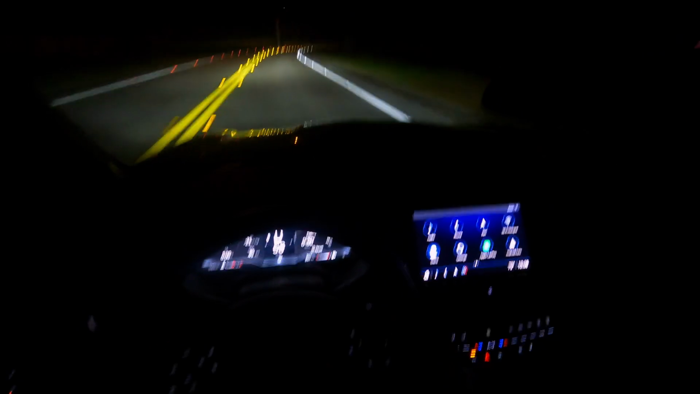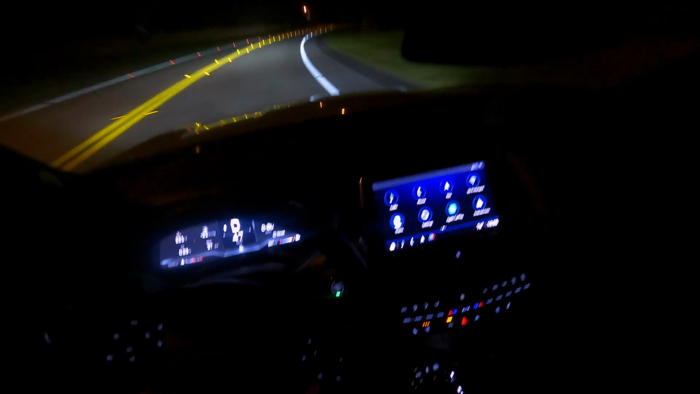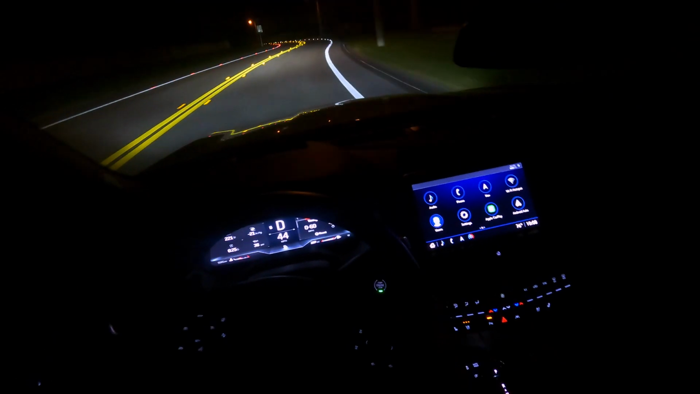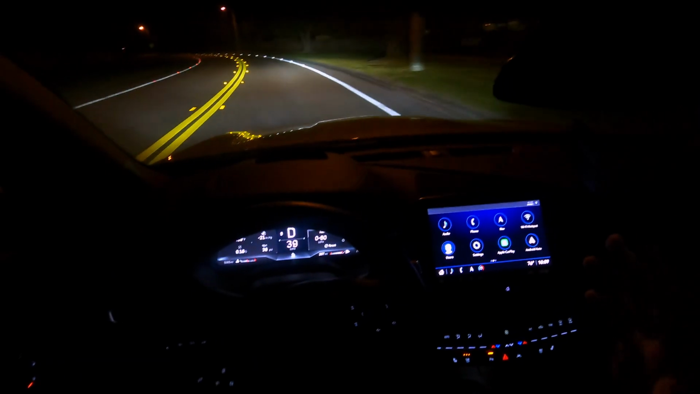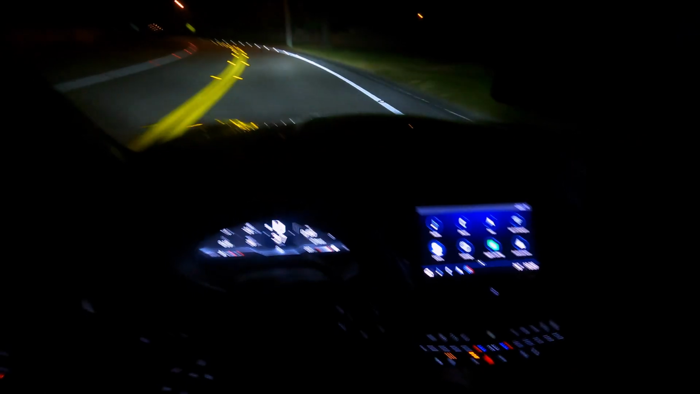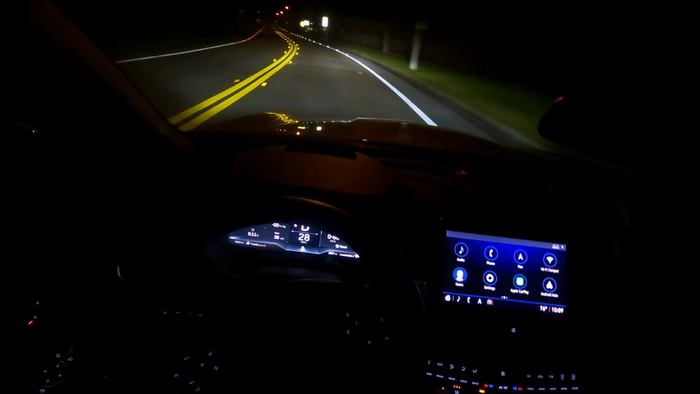I love the car. It's just so underwhelming almost. Like it should be fast. It feels a little fast, but it could be faster. And again, I don't know if it's because I've been in 2,000 horsepower cars. Man, I wish this had like 500, bro, at least.